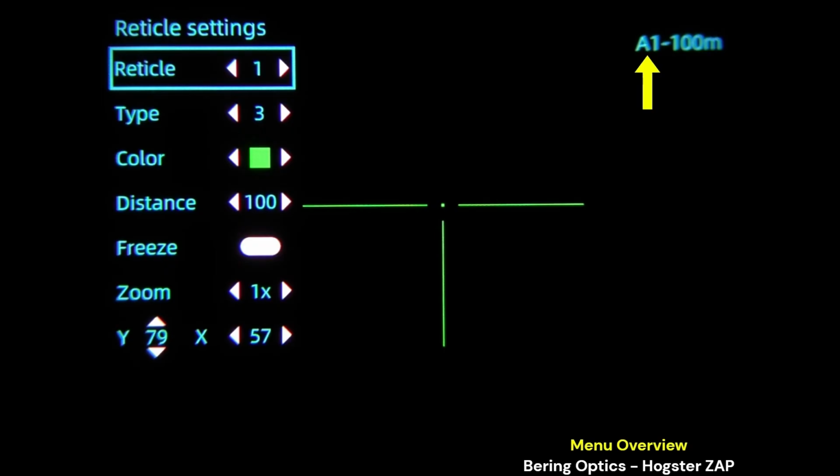You could set that distance at 1, 2, 3, 4, and 500 and simply just cycle to your profile for that stated distance. You could choose to do 5 different grain weights if you wanted to within a certain profile. So if A1 was like 223, you could select 5 different grain weights and have a different reticle profile for each.